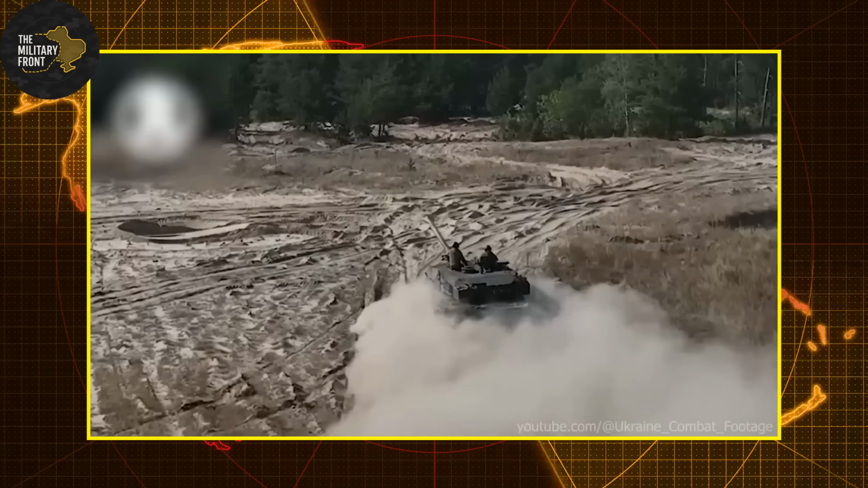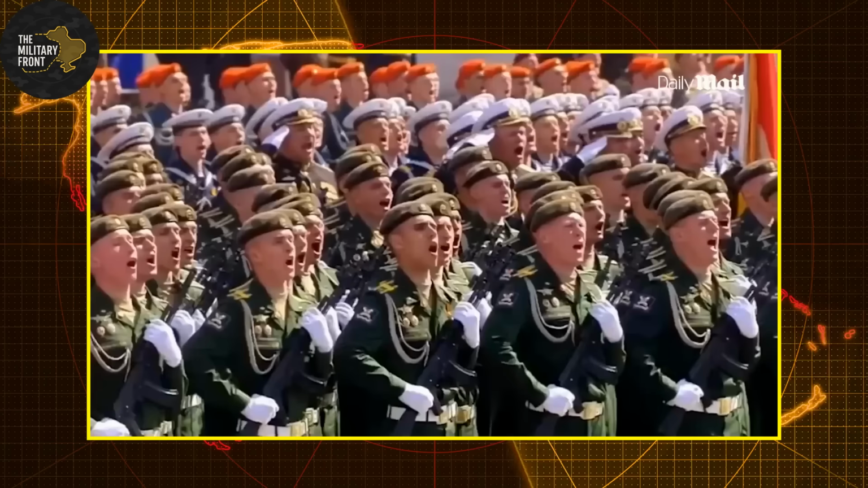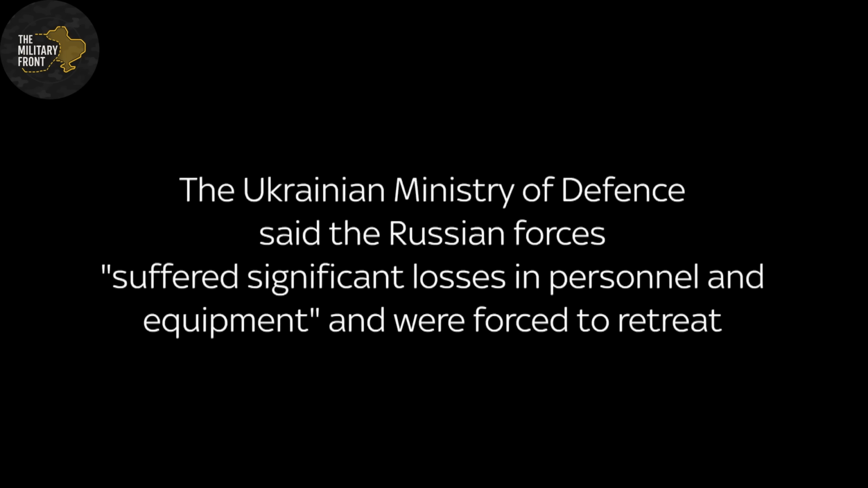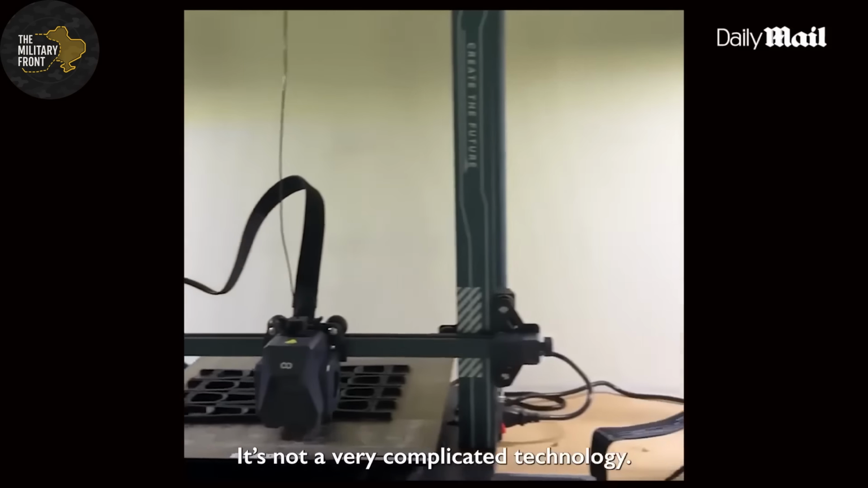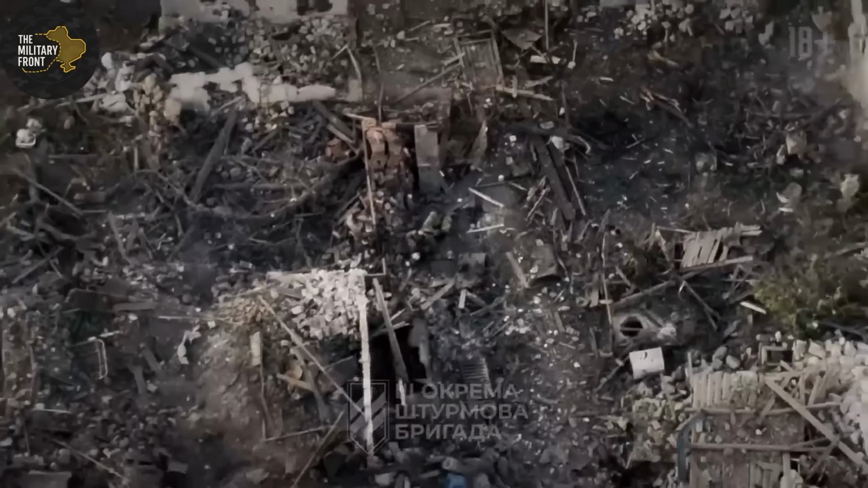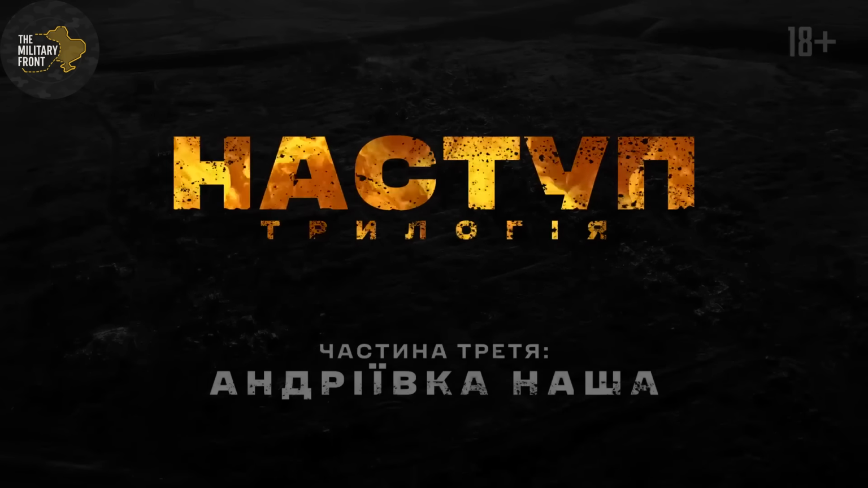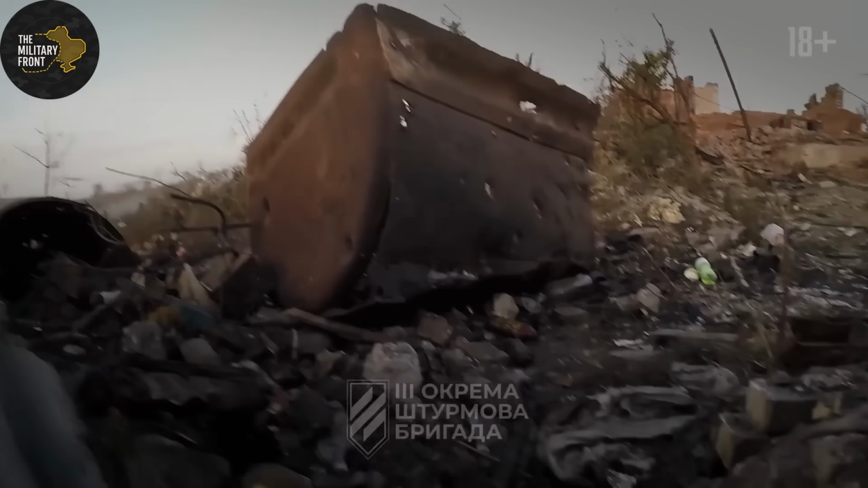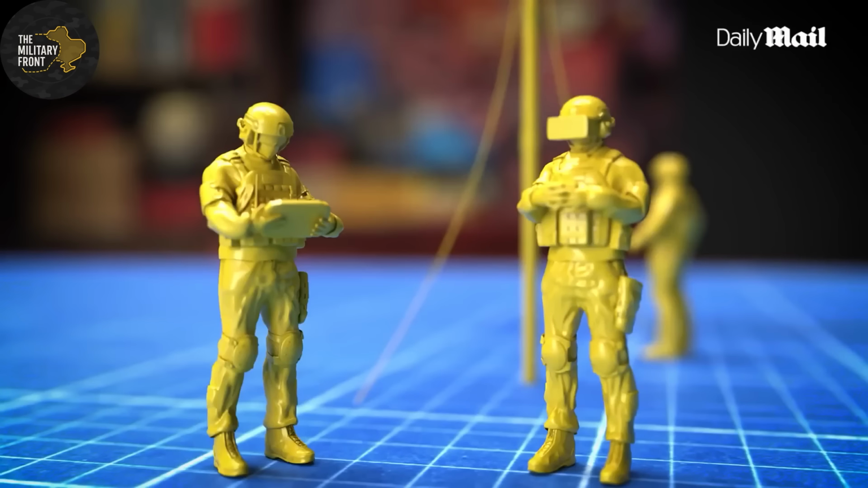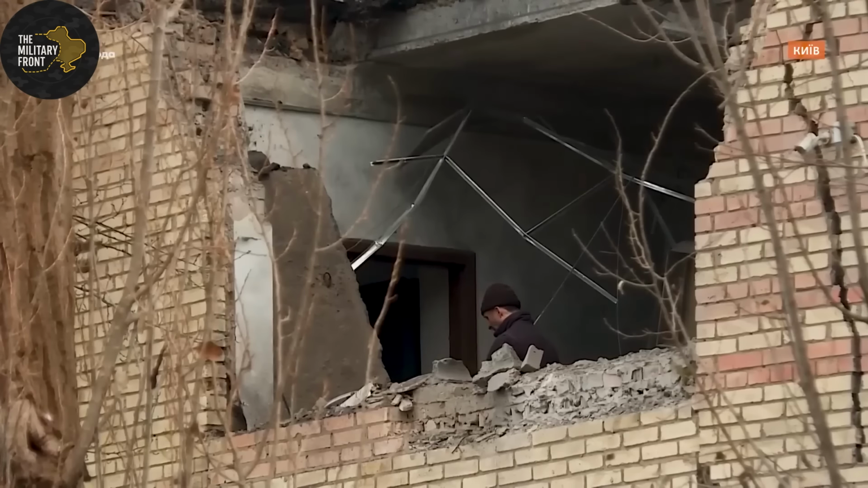Recovered mobile phones from eliminated Wagner personnel revealed the psychological stress levels. Messages sent home before death said things like, "These fucking drones don't let us sleep. Every single night, someone in our unit dies. I don't know if I'll see morning light again." These weren't complaints. These were accurate threat assessments.